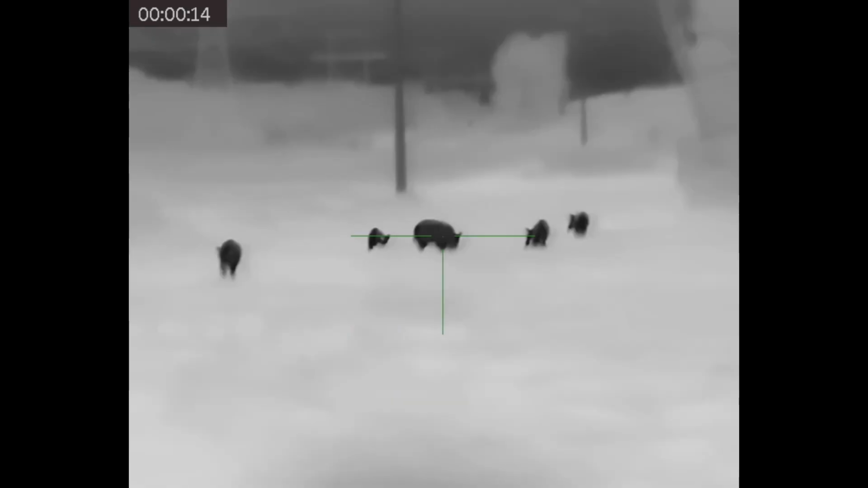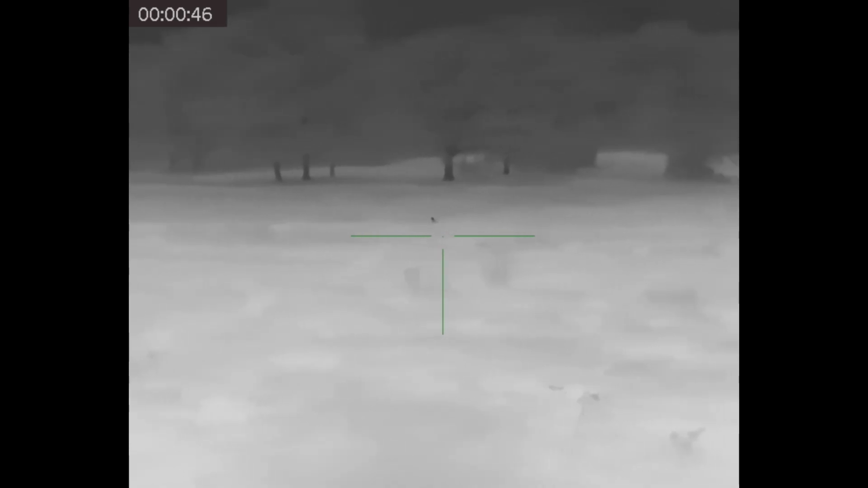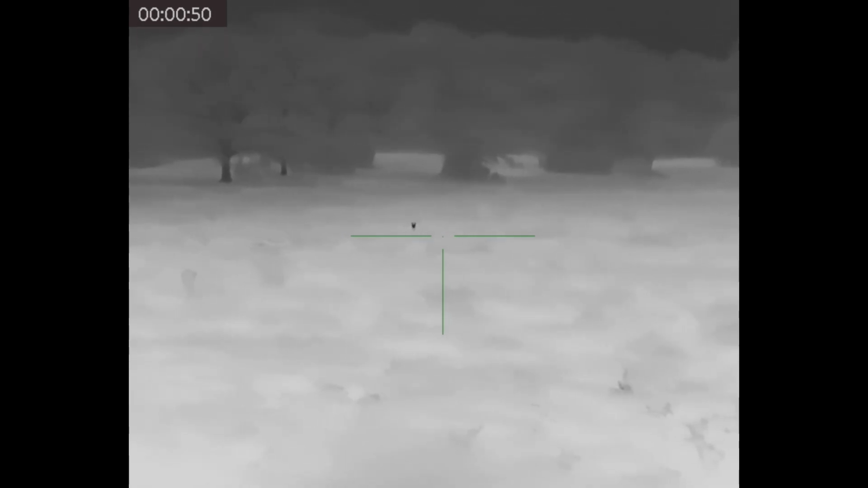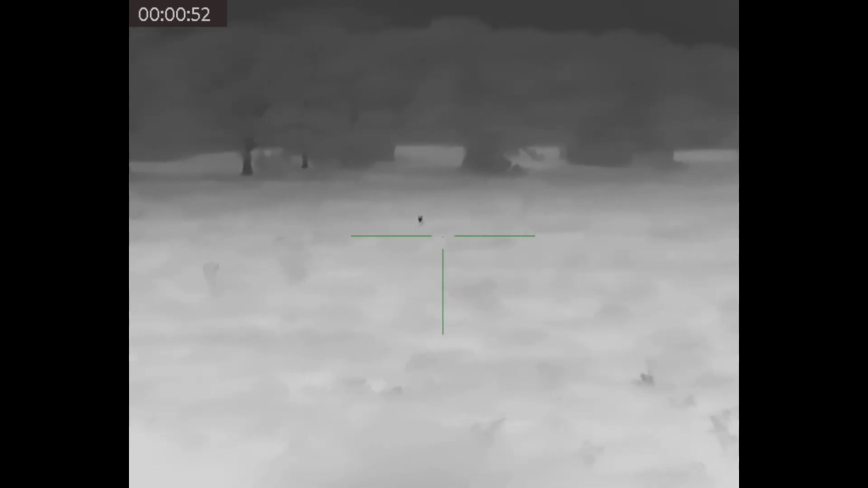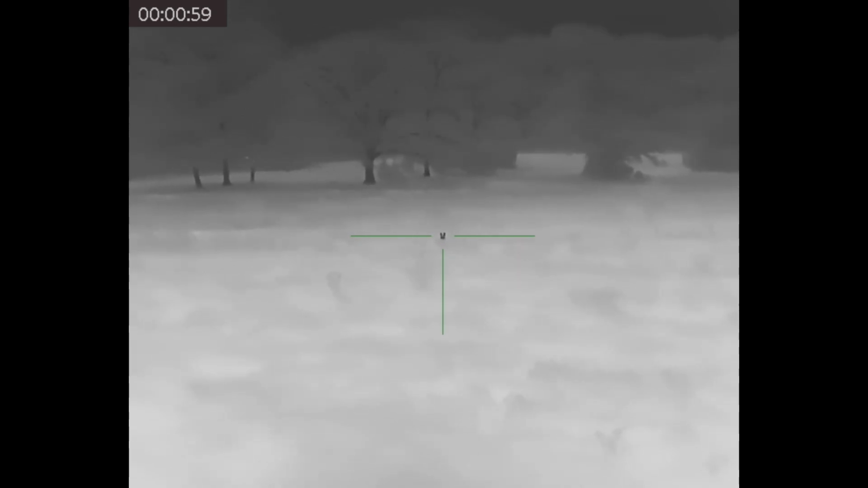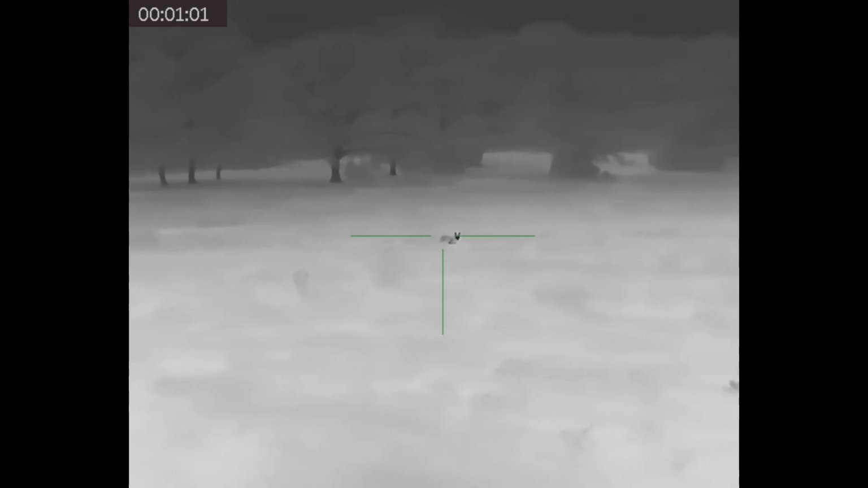Both of them come with an American Defense Manufacturing locking quick release mount. So it's a very high-end, high-quality locking mount, which is a very important feature that it comes with. It does come with internal video recording, does not record audio, 50 hertz refresh rate. Both of them are focusable, so eyepiece diopter focus and an objective lens focus on there. They run off 2 CR123 batteries.